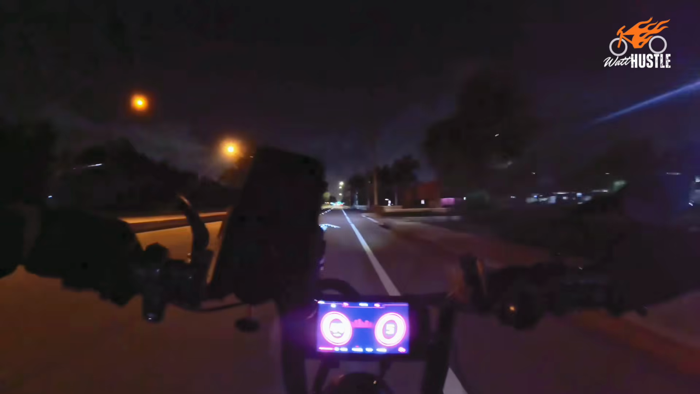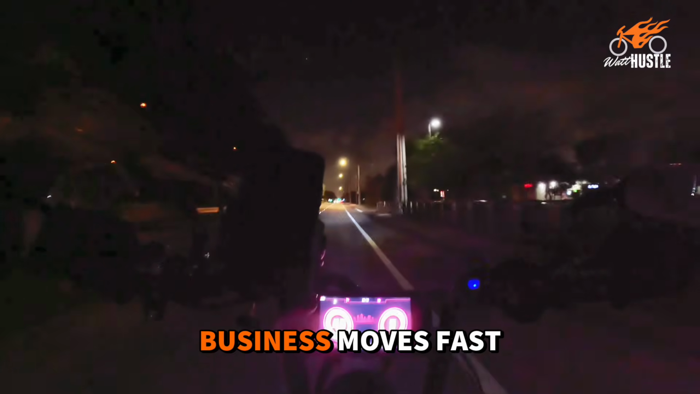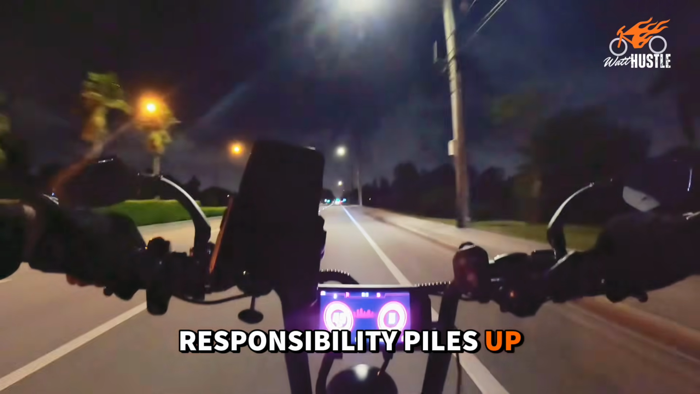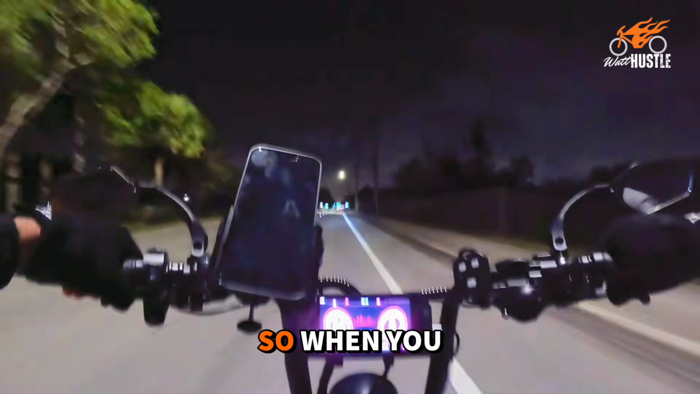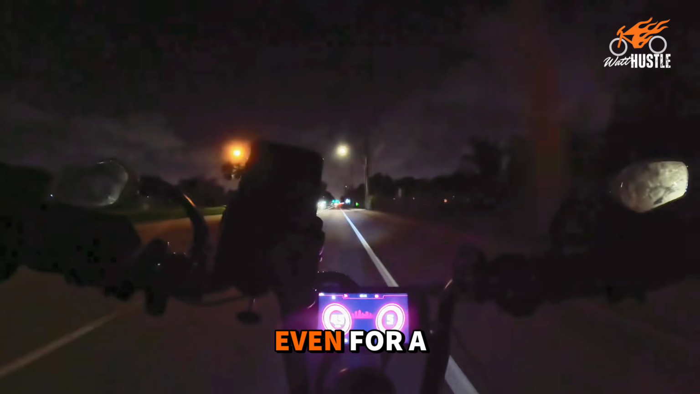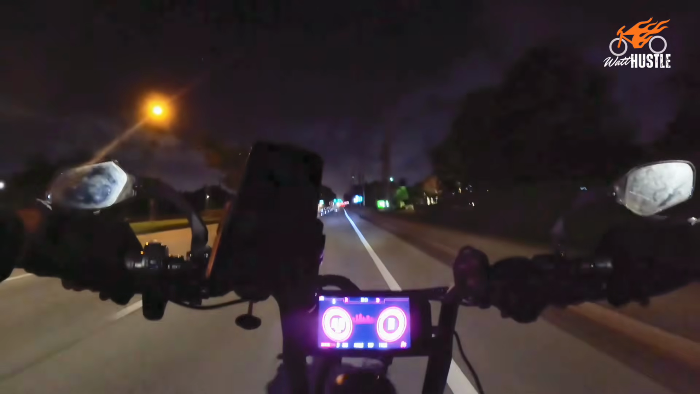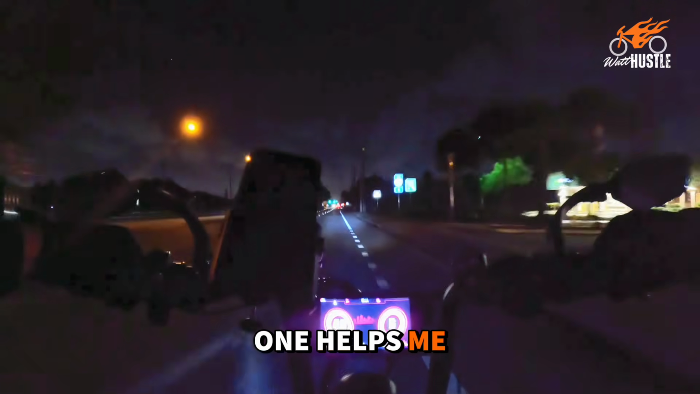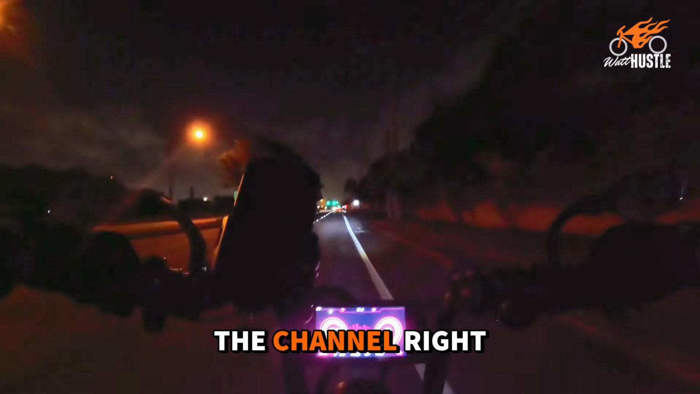Riding, keep transportation, as I mentioned. And let's be honest, life moves fast, business moves fast, responsibility piles up, stress shows up whether you're invited or not. So when you get a chance to step away, even for a short ride like this, sometimes a ride will help you. At least it helps.